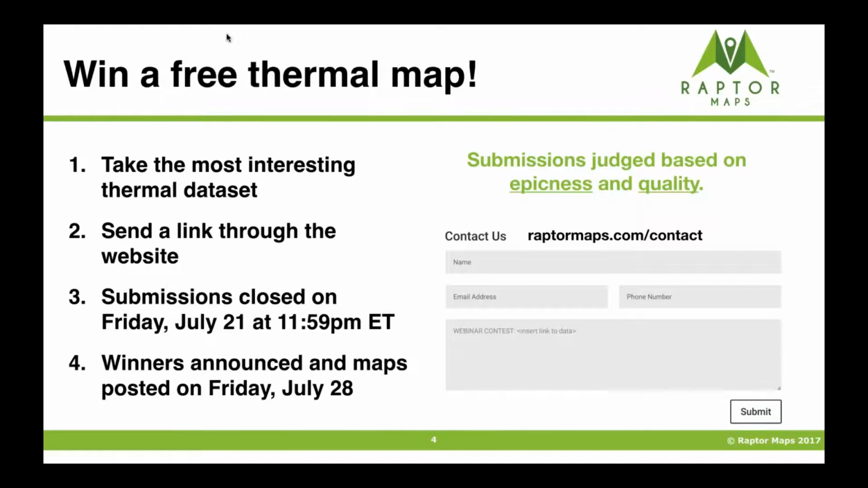Fantastic. Both on epicness, how cool was it? Was it a solar farm substation, something even better? And of course, image quality. Are you following good practices, taking nice, clean data sets that are mappable?